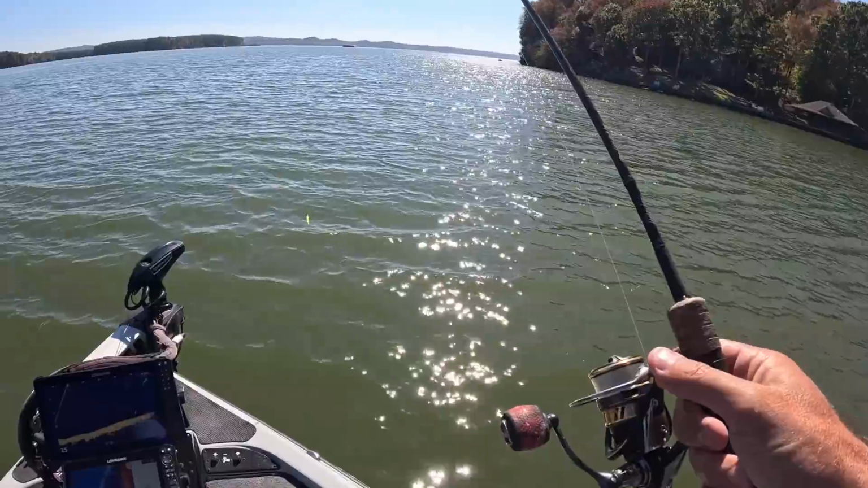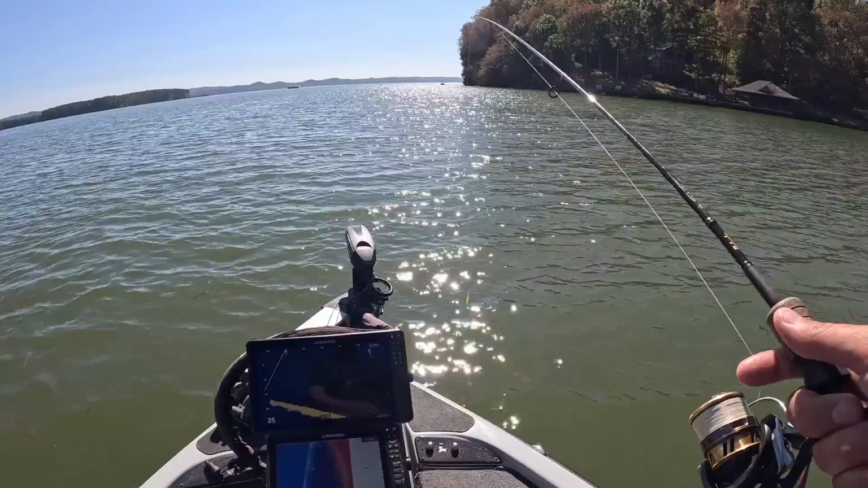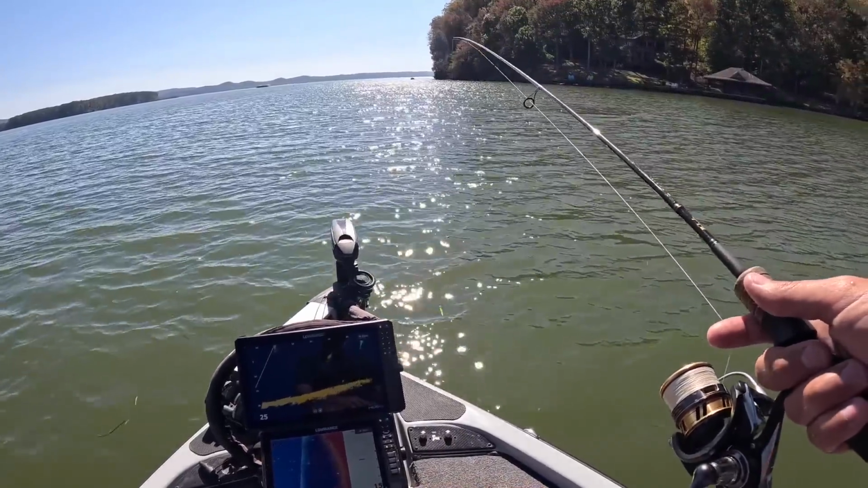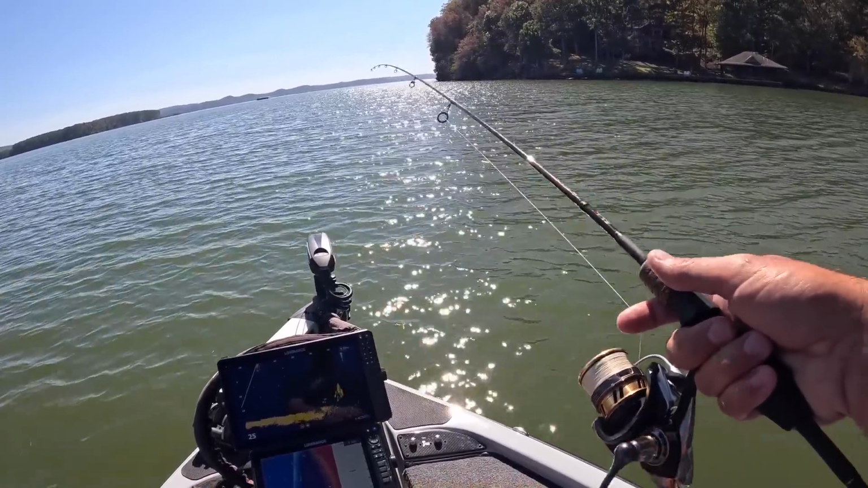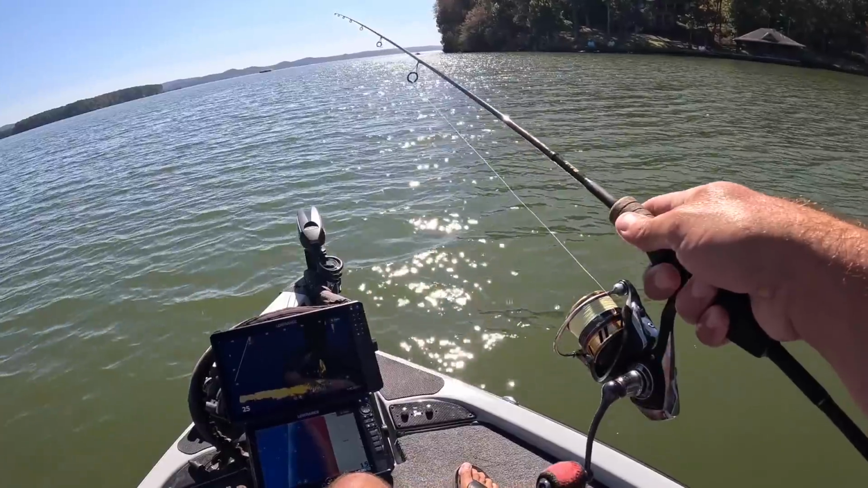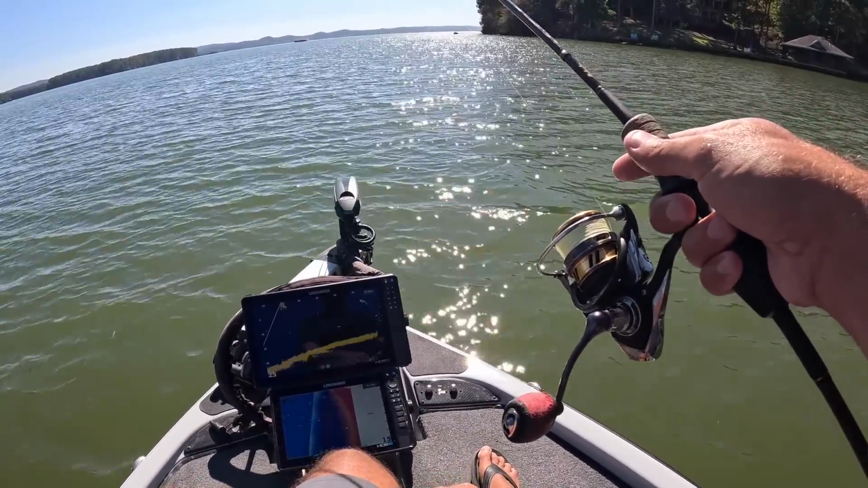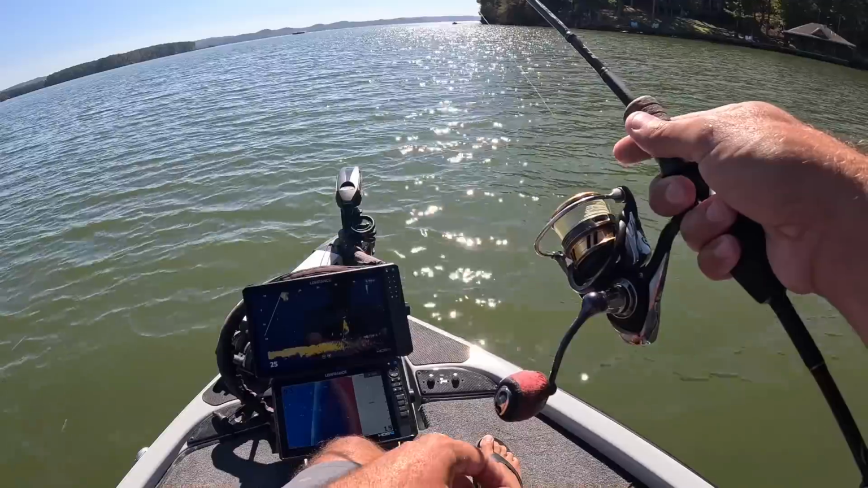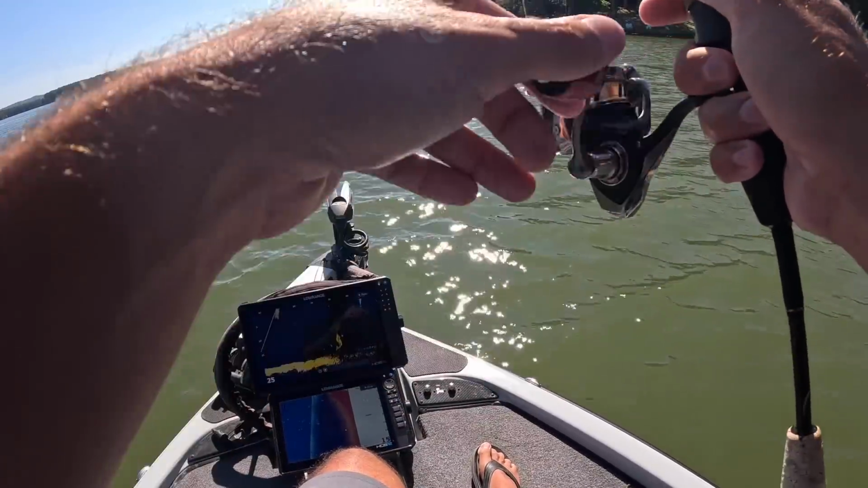Several sitting here on a stump right out on the main river channel. There's so much current out here today, and it's hard to present your bait and get it down there to the fish. I'm having to throw up in front of what I'm trying to fish and let the bait drift into it. It's coming by it really fast. Those fish don't have very much time to think about it. They either bite it or they don't.